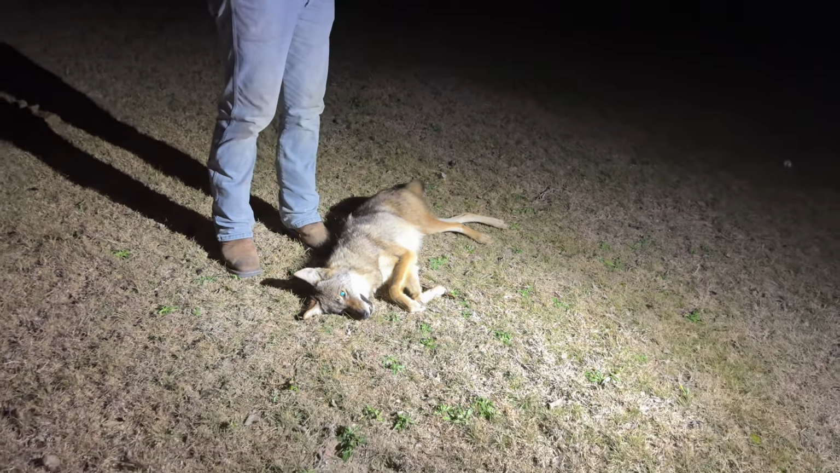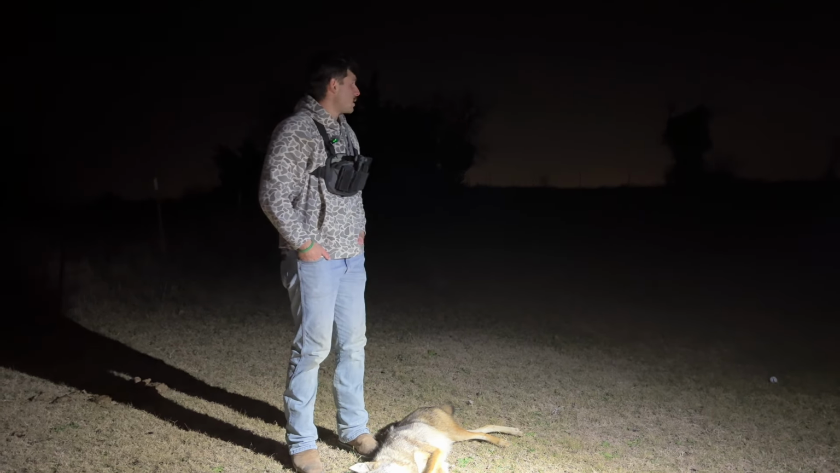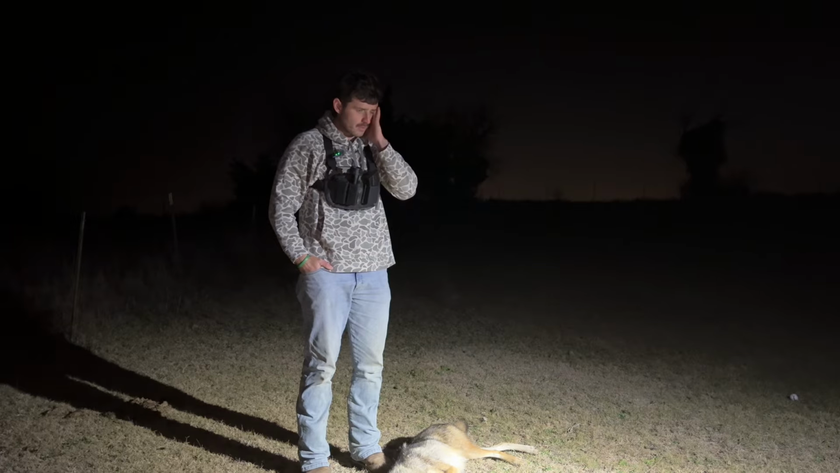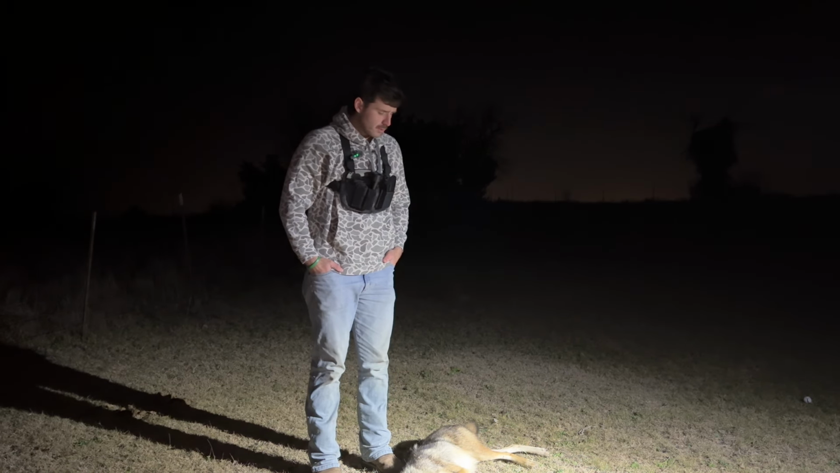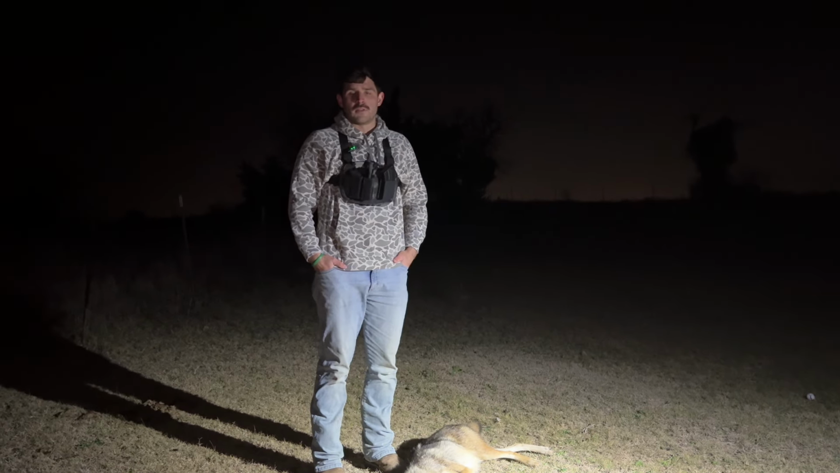So I think what we're gonna do is go hit one more field tonight that we've already hit, and that Rusty shot a coyote out of earlier. It's been 4 or 5 hours though, so I think we're gonna go take this dog, and hopefully we get one more. Oh, a bunch of something back. Cameron, look on that right side, right where you're coming. I got a ton of something on that right side of that field.